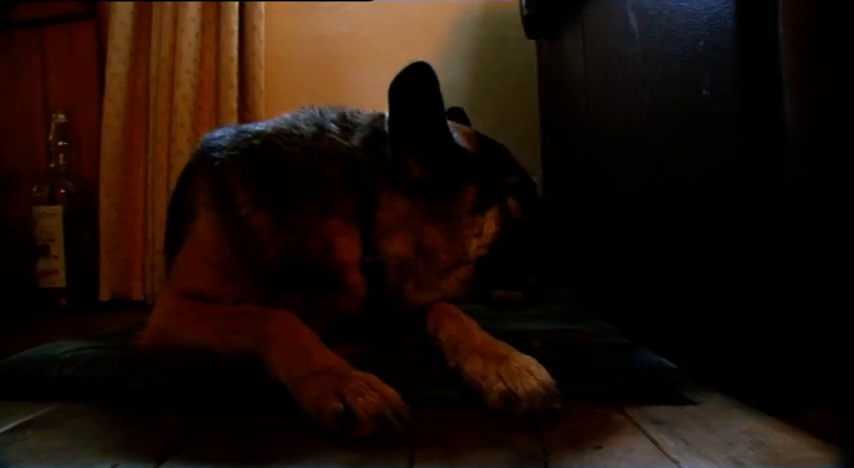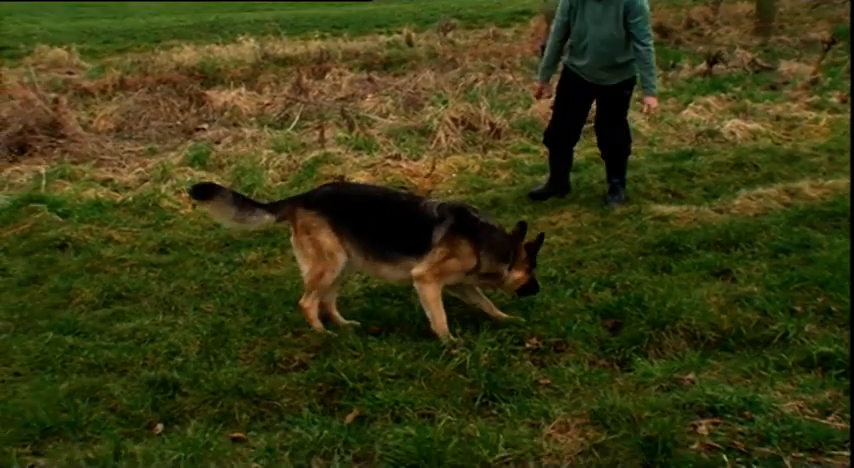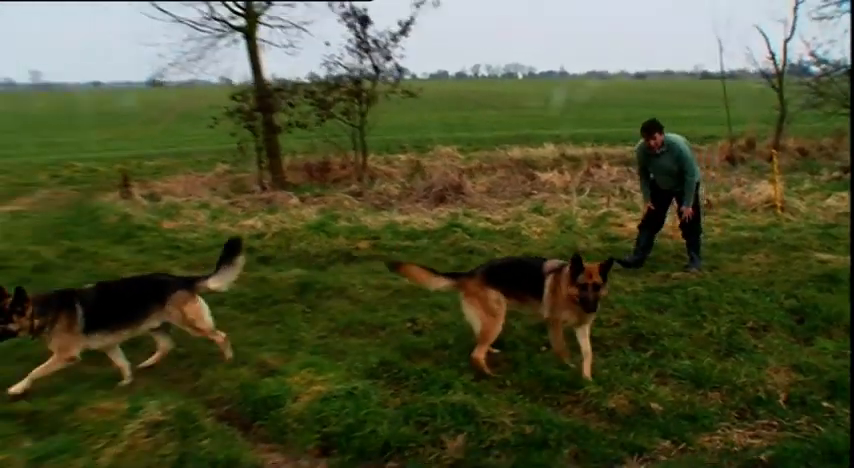When she's working, she's very, very focused, but when she switches off, she loves nothing more than a run with the other dogs. And when we go for a walk, she's not an aggressive dog at all. And that's the beauty of them. You get to take home your own personal bodyguard and burglar alarm all rolled into one.